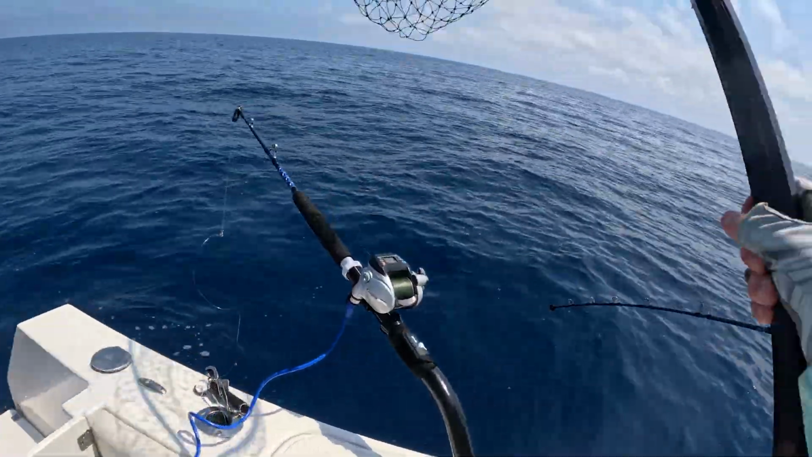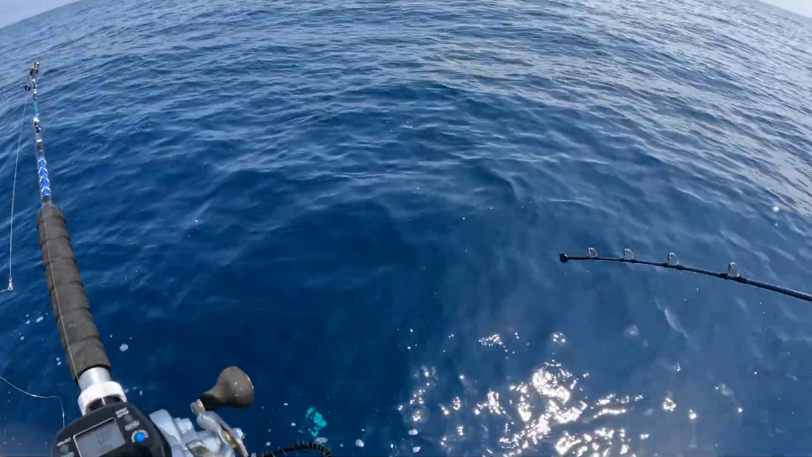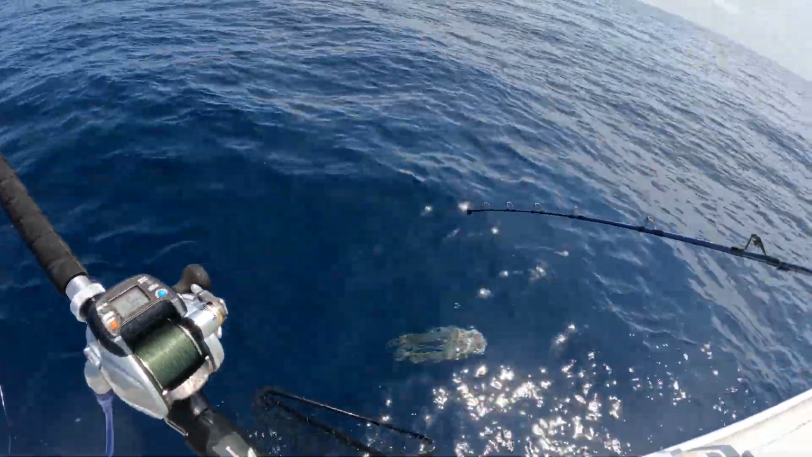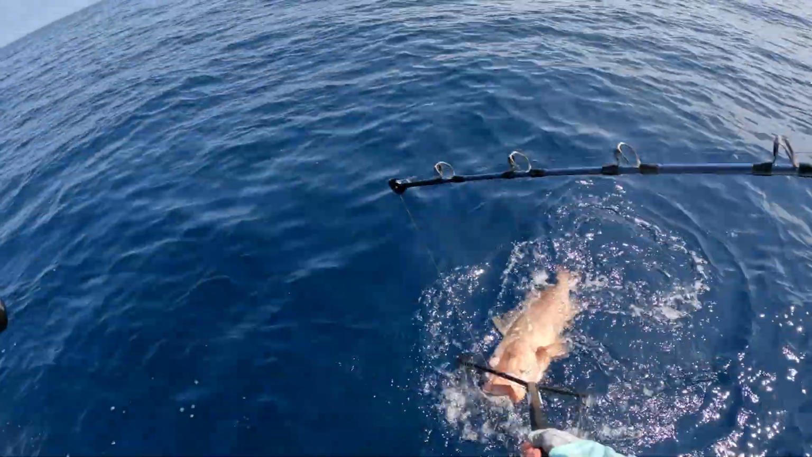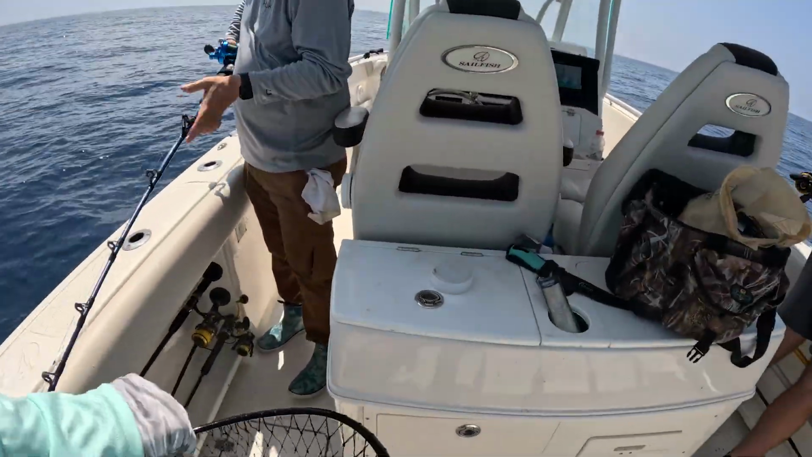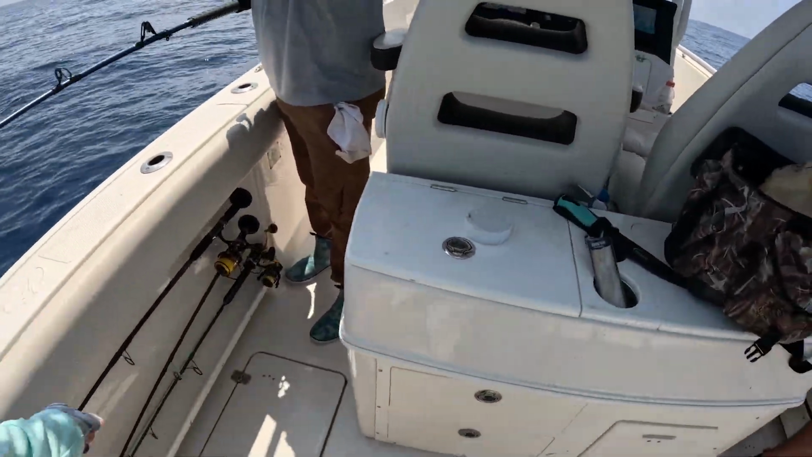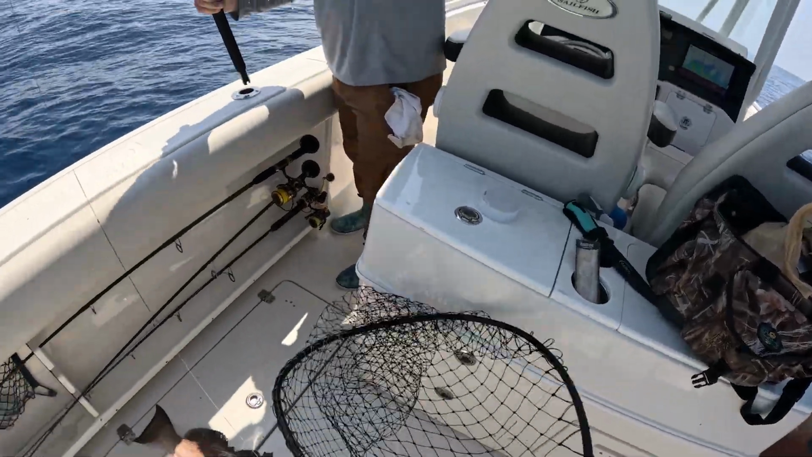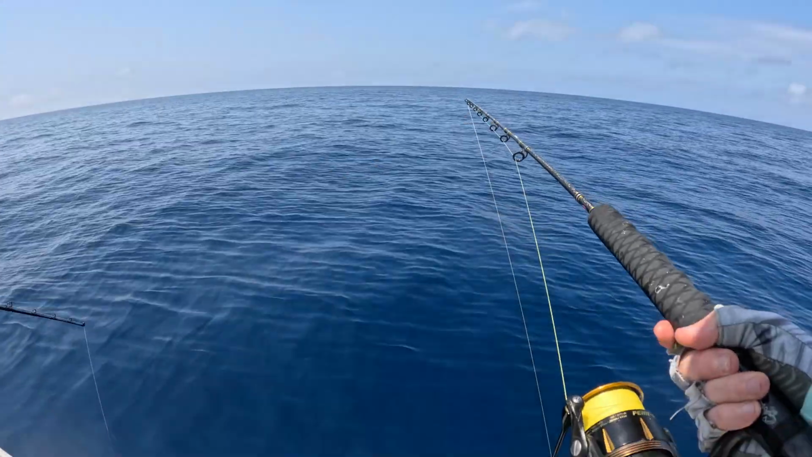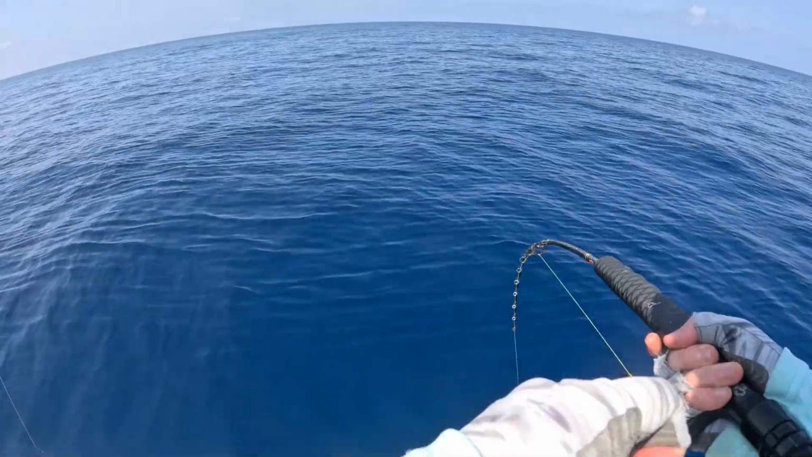Let me see this guy. Oh, that's a nice red. Yeah, that'll keep. That's a good one. Yeah, picture. Yeah, look at those eyes. It's a nice fish, man. Yeah. Nice red grouper. He cuts the tail off. Got him. And hooks him. Yep.